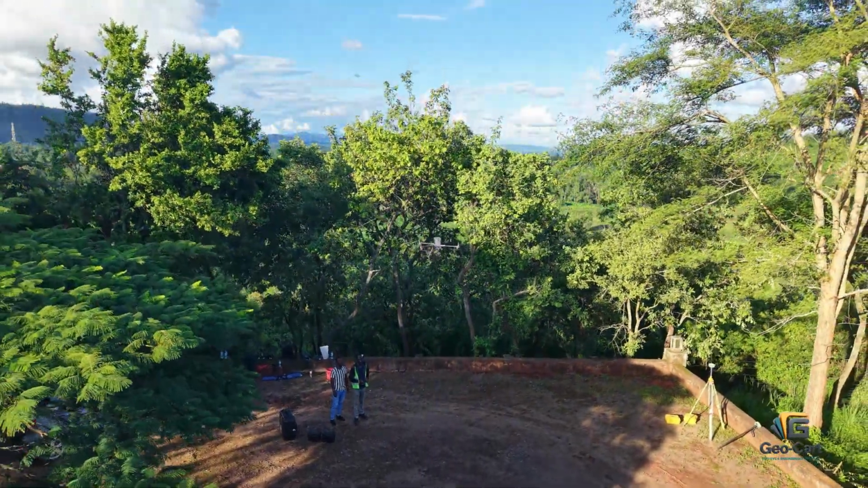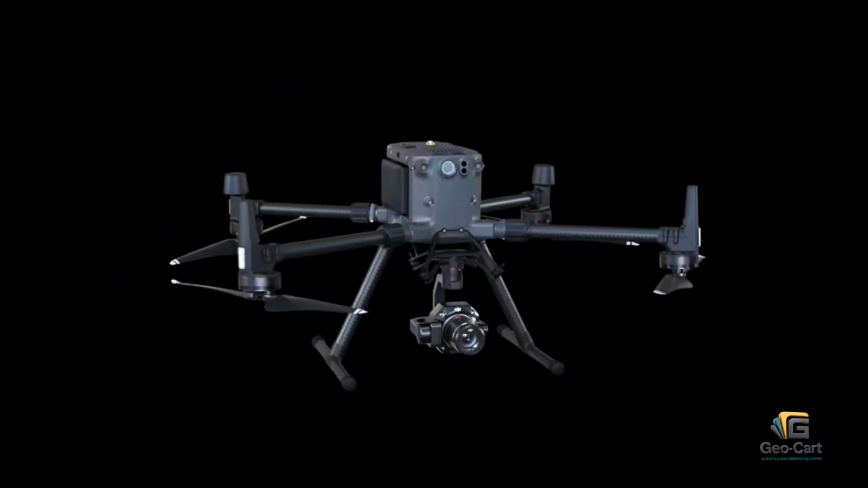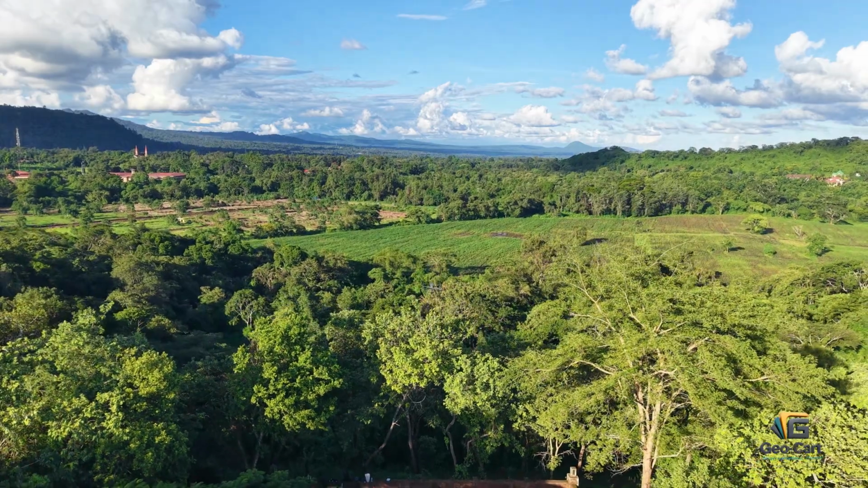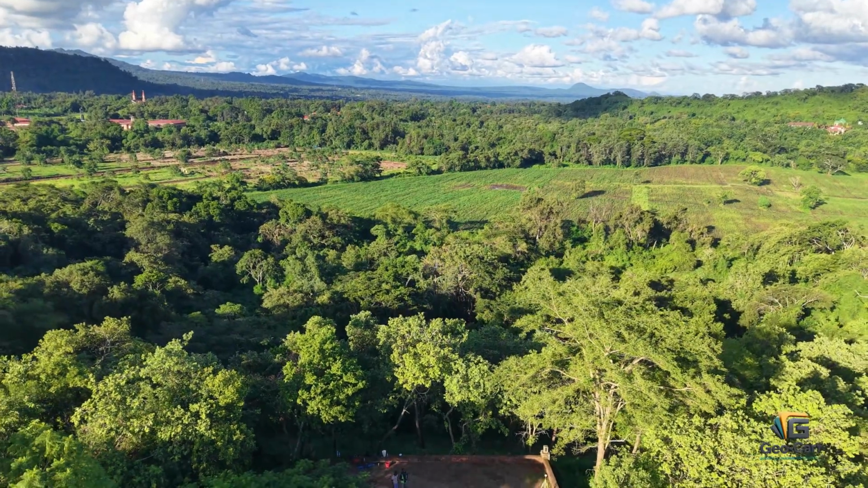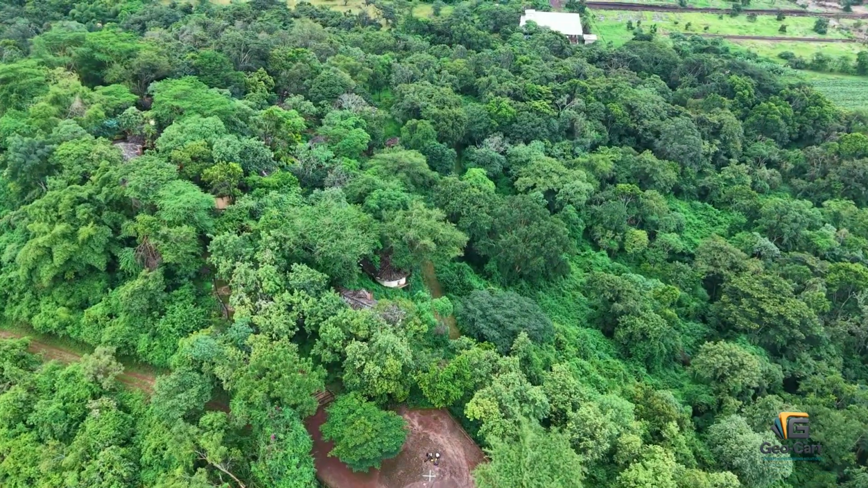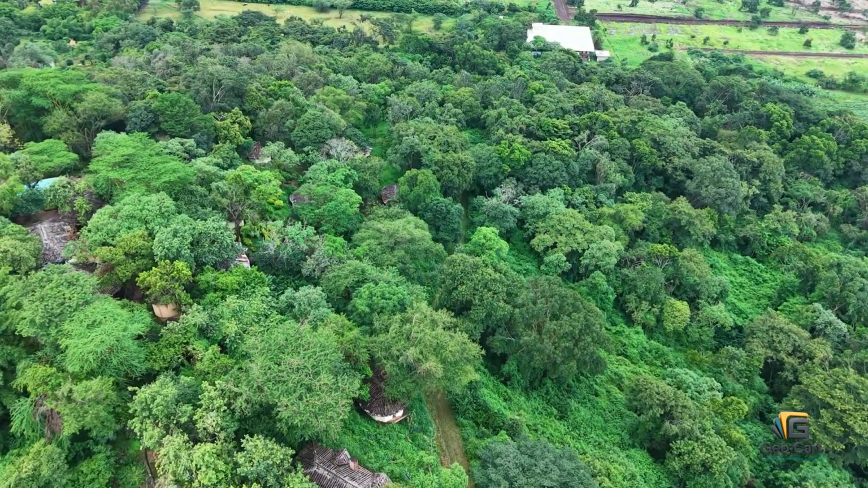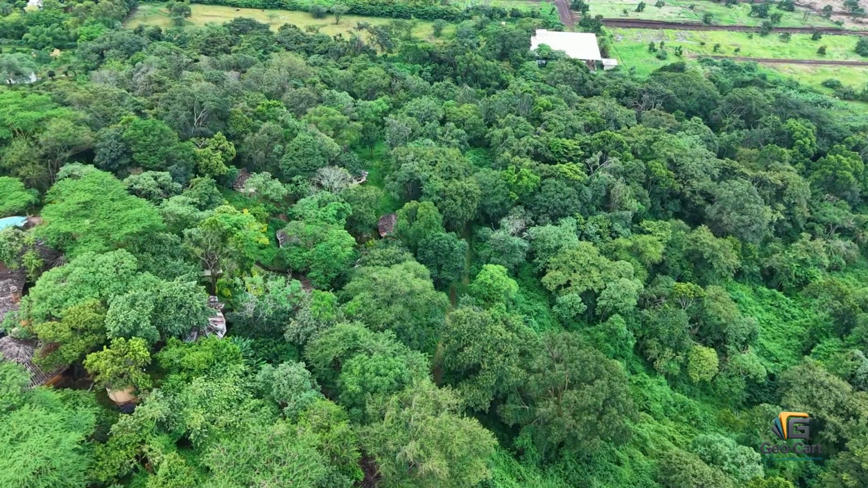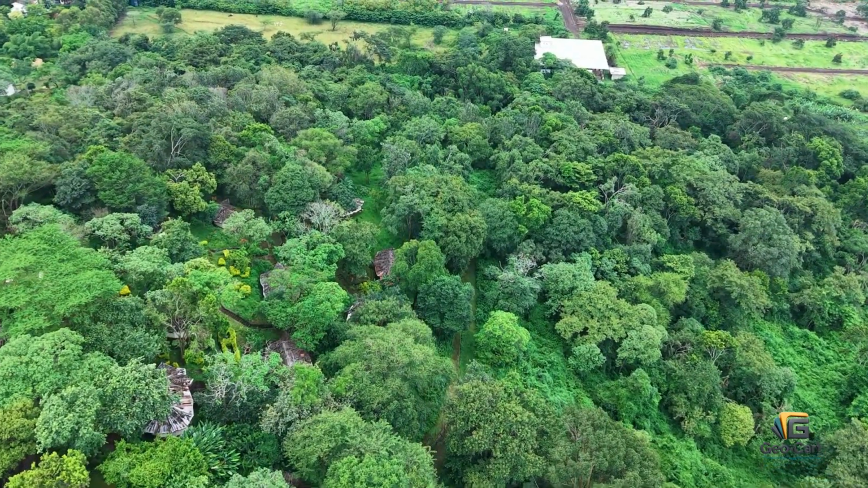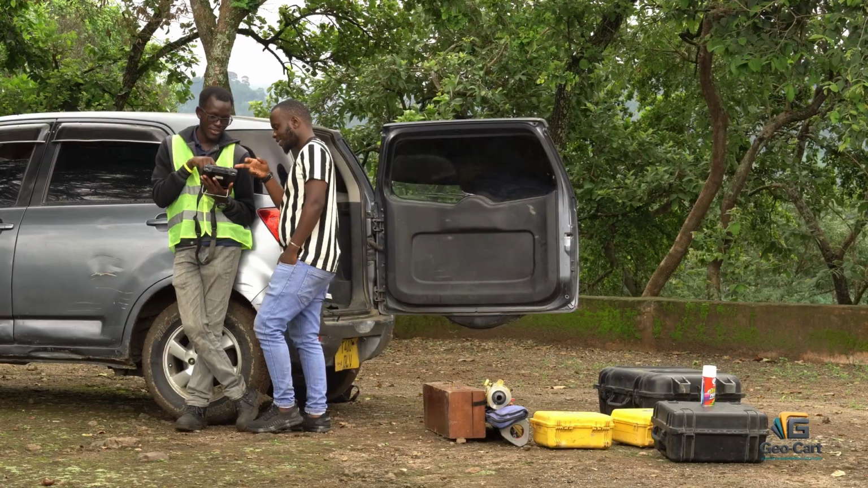Flying the DJI Matrice 300 RTK, equipped with the Zenmuse P1 sensor, we captured ultra-high-resolution aerial imagery through a smart oblique mission. The P1's full-frame sensor allows for wide coverage with incredible detail, delivering sharp, accurate images that form the foundation for photogrammetry-based 3D models and accurate mapping.